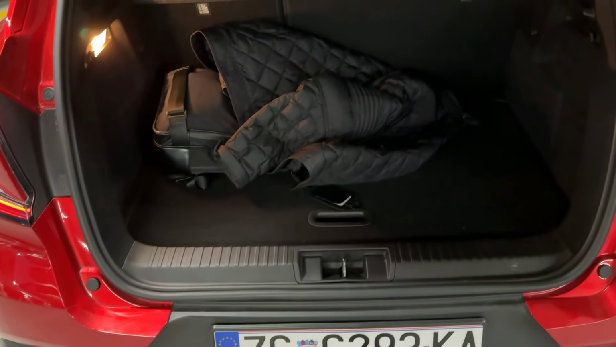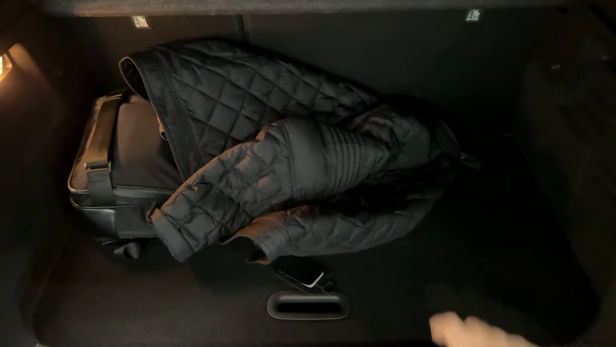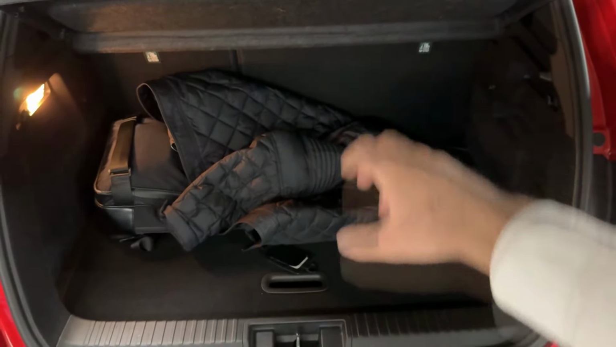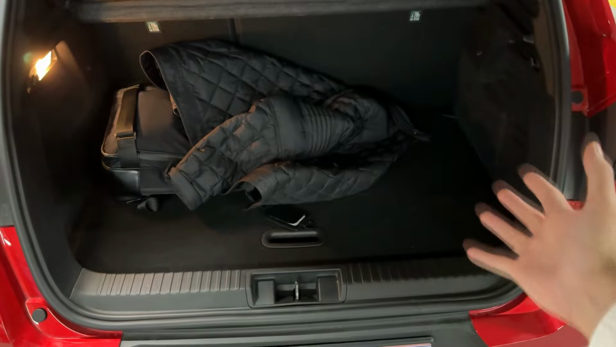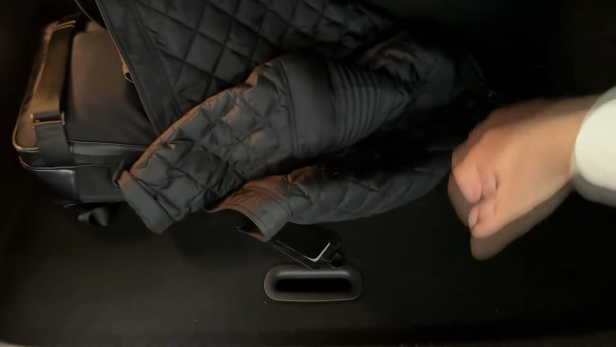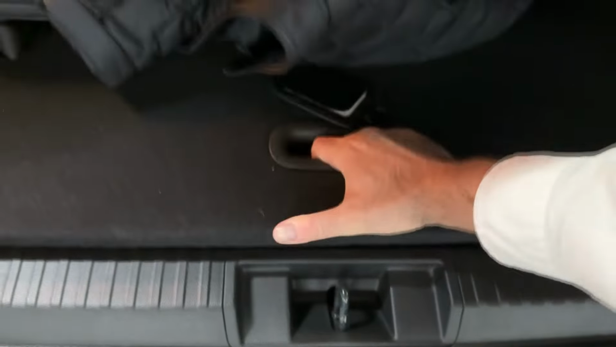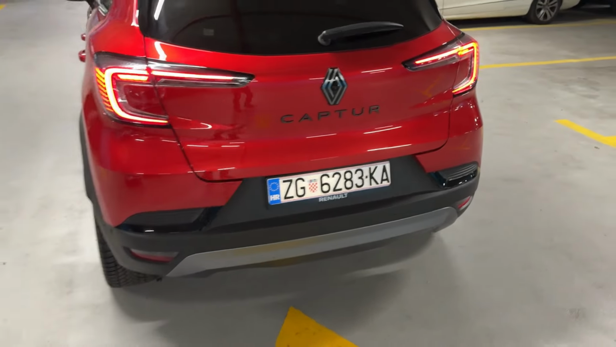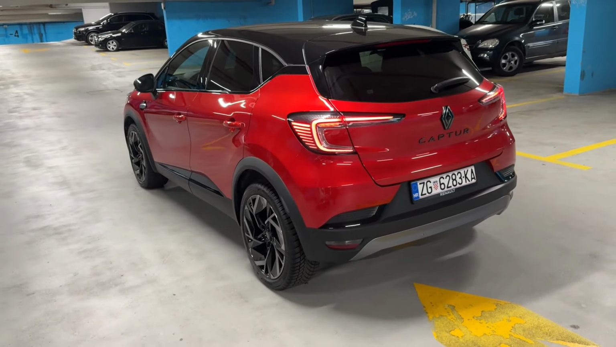There we go. So you have the modular trunk because you can move the rear bench over 16 centimeters. And then depending whether you need more room there or in the trunk, dual floor. Of course, you can watch my full review during the day for more details. And now we are ready to go on a drive.